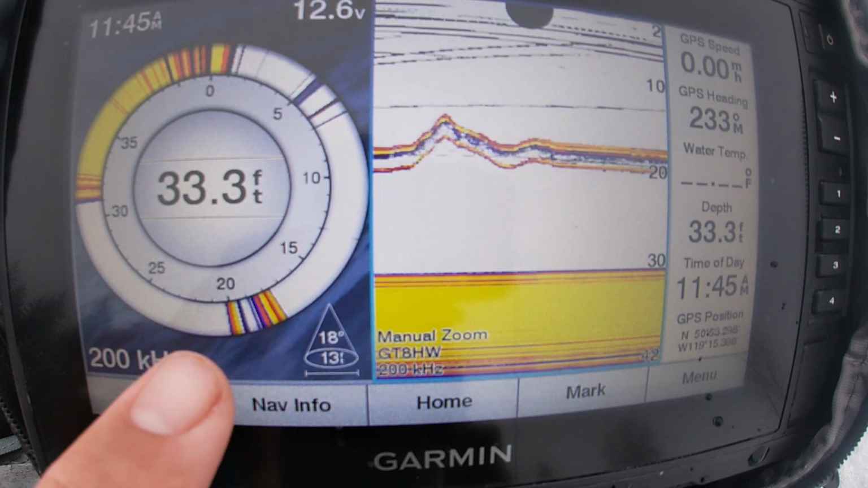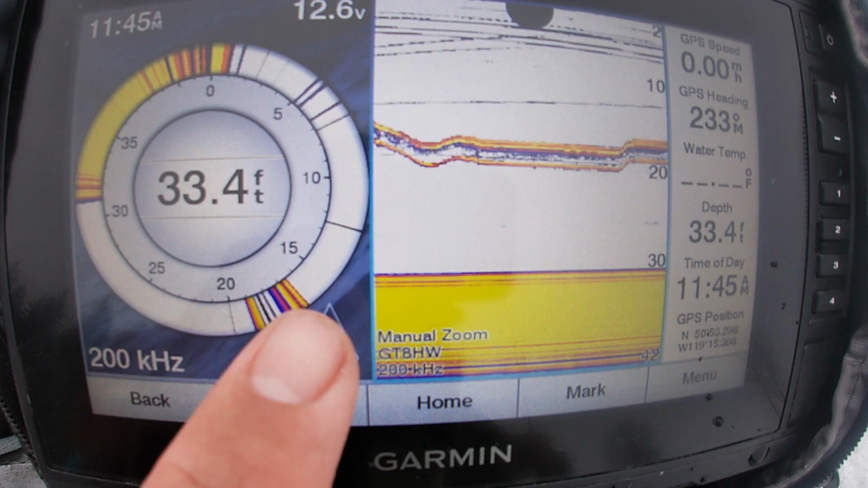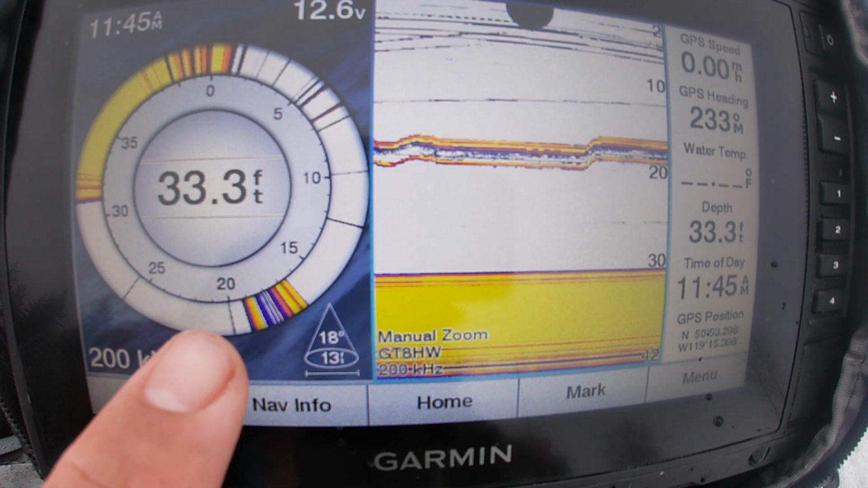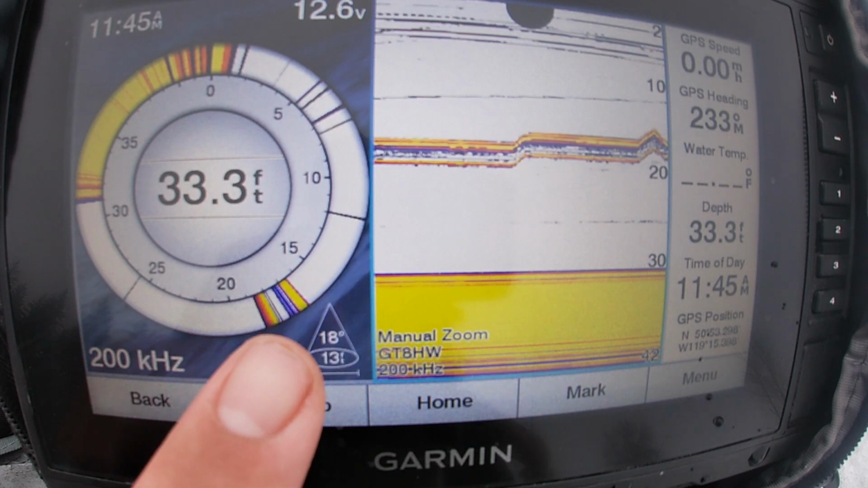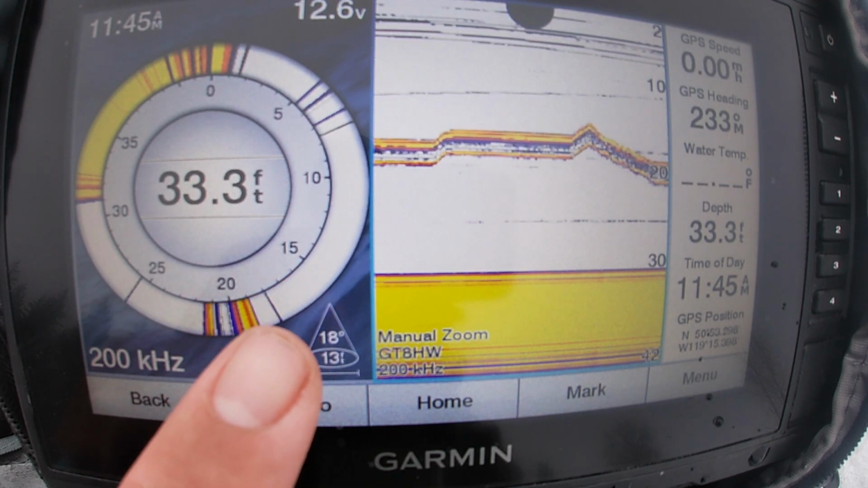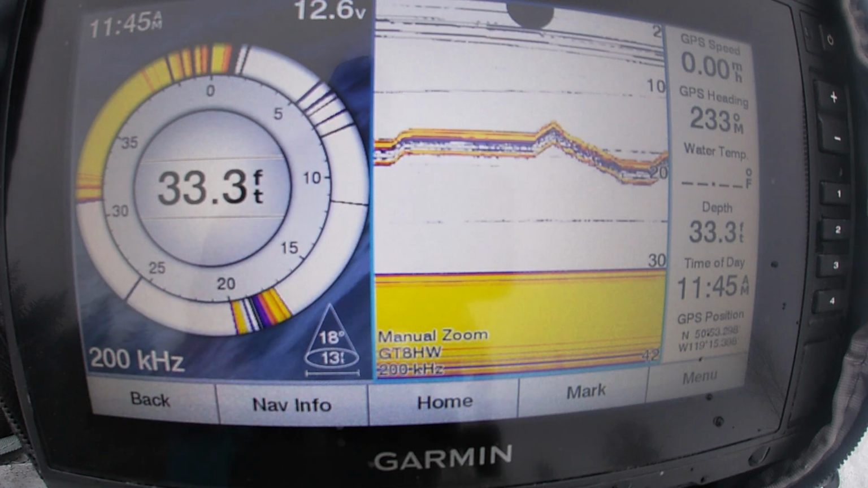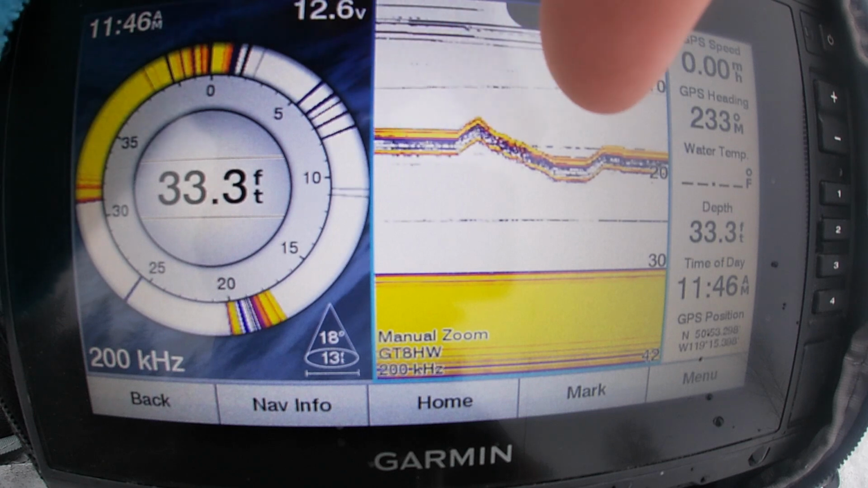So you can see on the fish finder two different lines. This top line is my flasher. This bottom one is my jig head. If there's any other yellow line that I see, especially when you move it up or down and it kind of stays there, that's a fish. That's how you know.